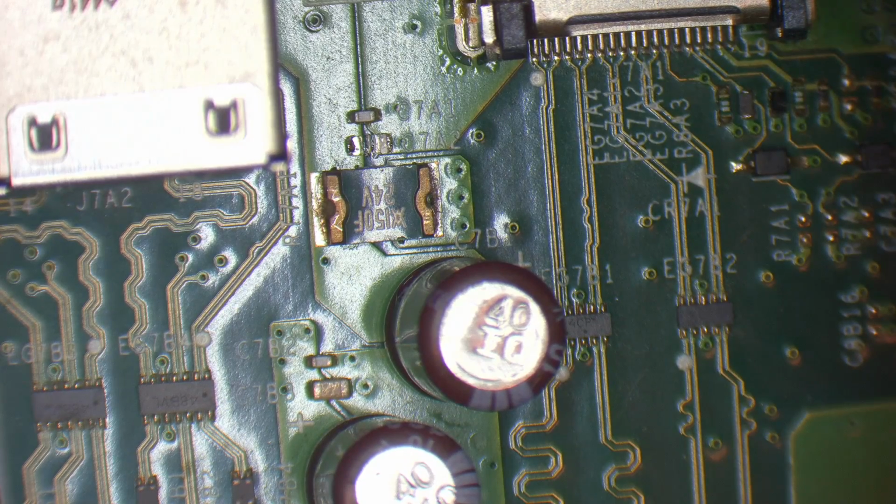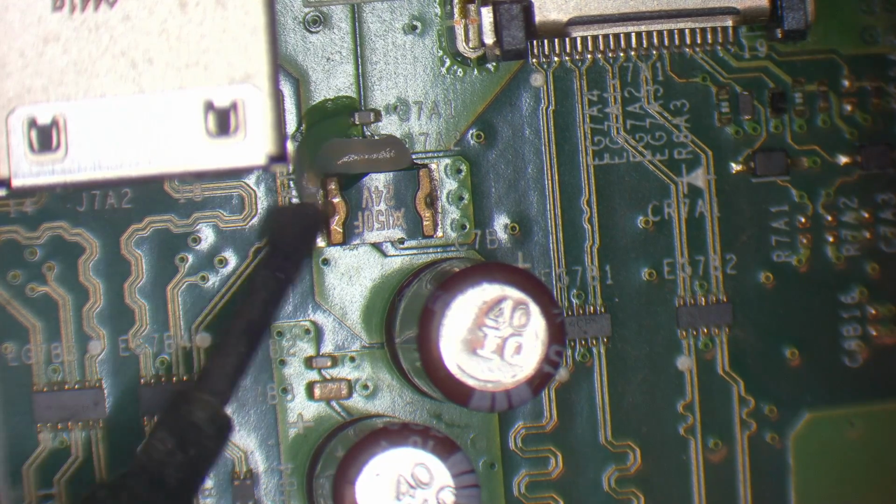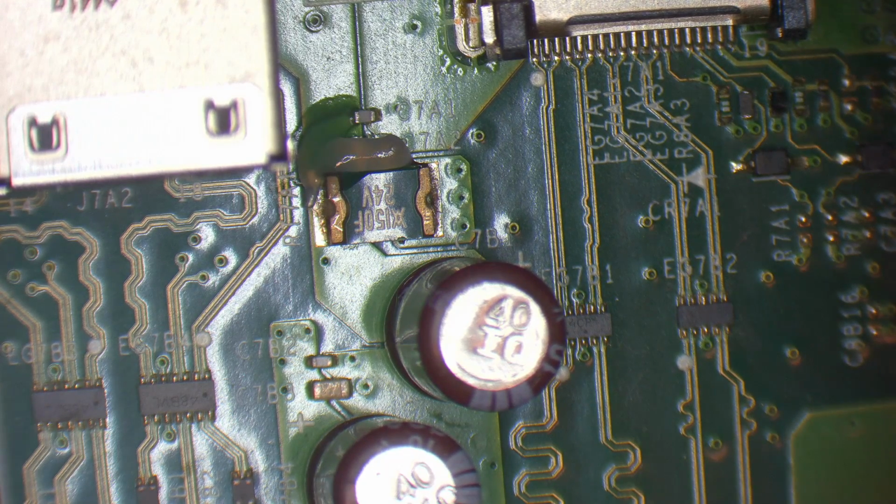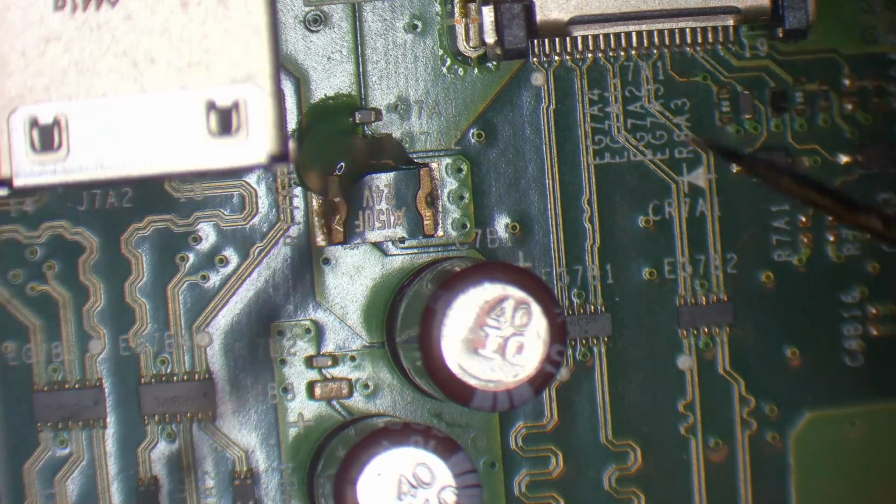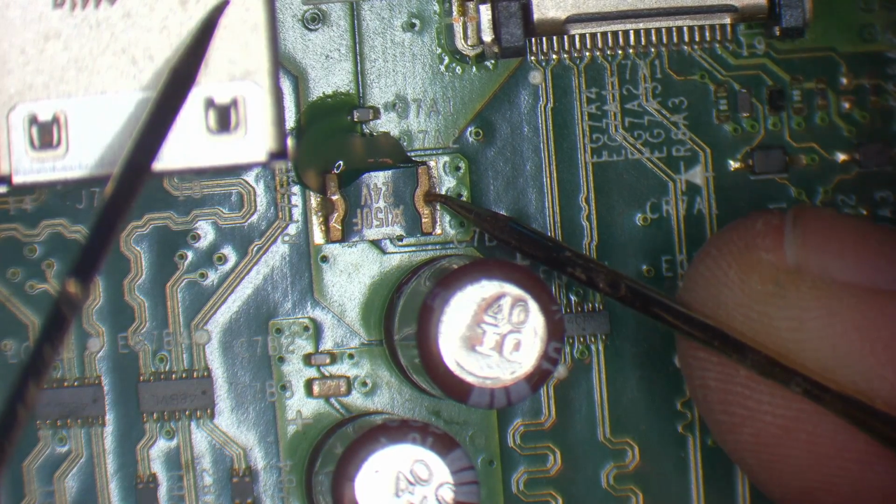So you might be wondering to yourself now why I went for that cap there. There's a couple of reasons. Number one, it's the biggest cap. It's the easiest to remove. Number two is that the fuse below it, or at least what I think is a fuse, I'm pretty sure it's a fuse, but that component below it isn't connected to ground. Or at least it shouldn't be if it's a fuse. Why would you have a fuse connected to ground? So let's just double check that. So we've got continuity from there to there. Oh.